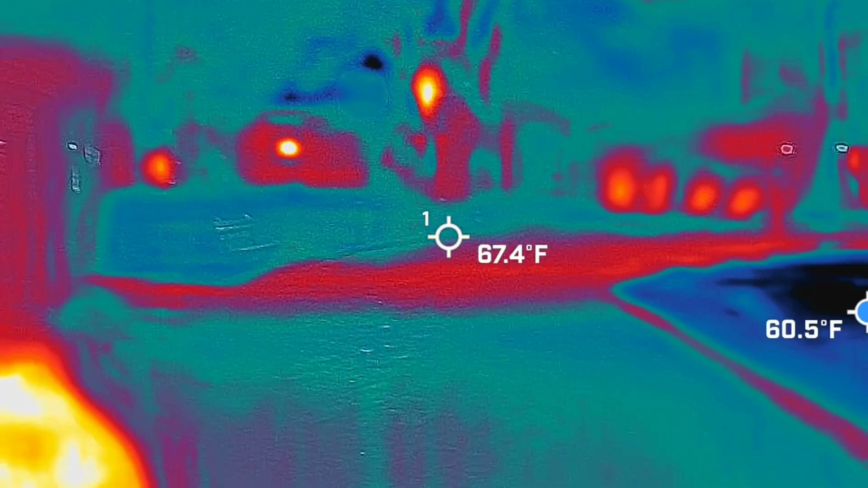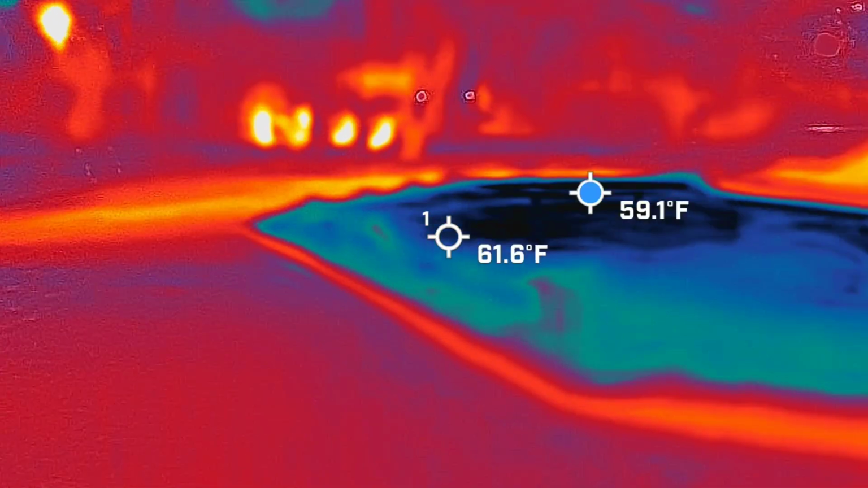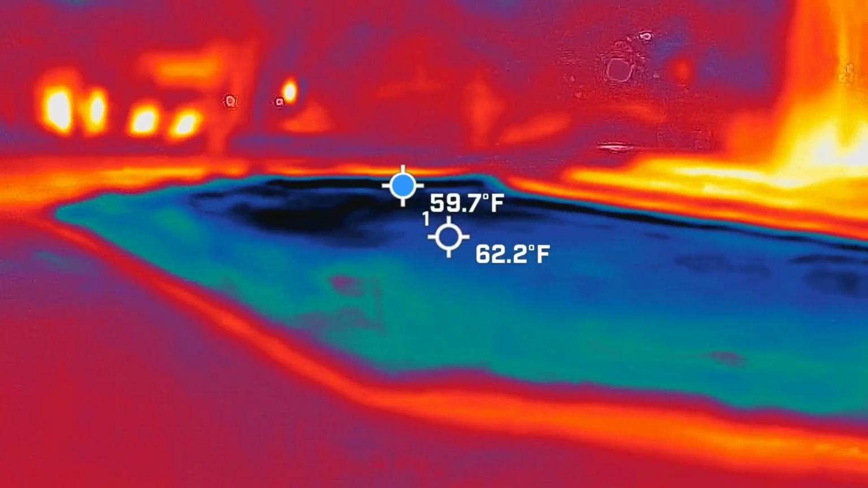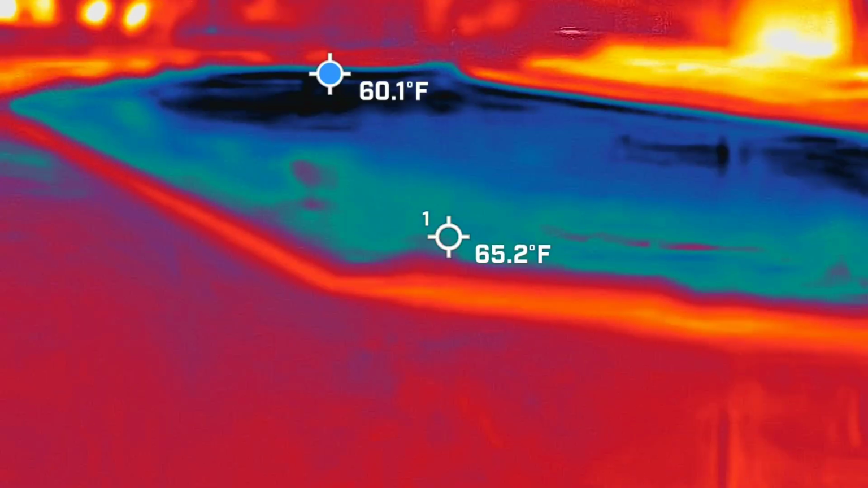Listen to your body. Don't stop. What kind of sickness did you have? Let's change gears a little bit. Tell us about your body. Tell us about the signature.